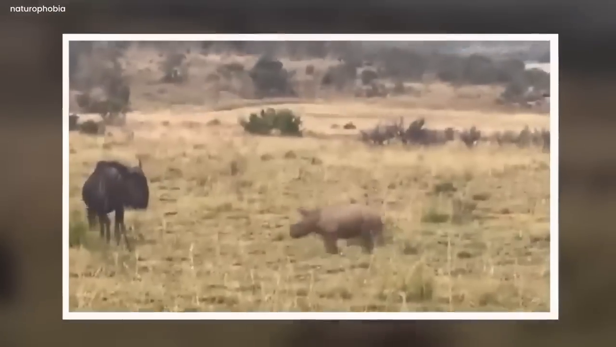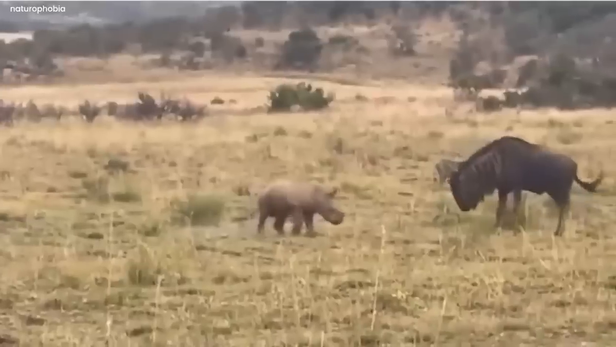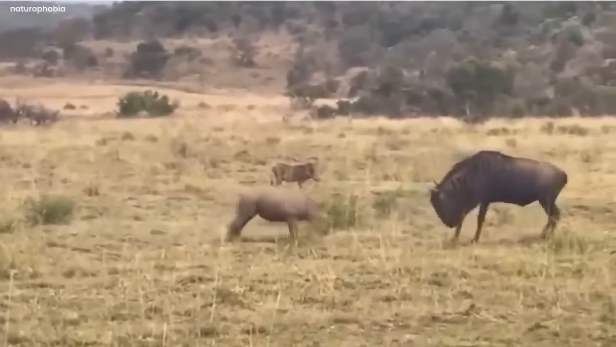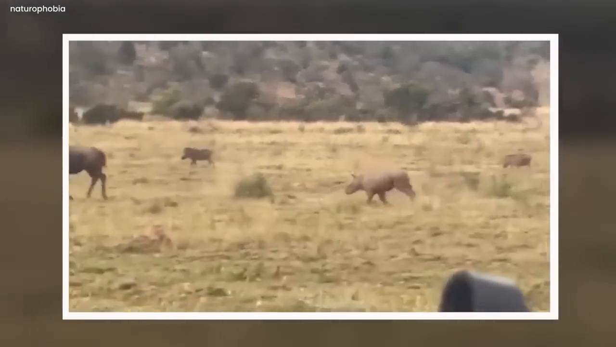It mustered all its tiny might, charged toward the wild beast, and then quickly retreated to its mother's side for safety. The wildebeest played along while gracefully prancing off and then lowering its pace to allow the baby rhino to catch up. Their amusing back and forth was a touching example of animal friendship and innocence.